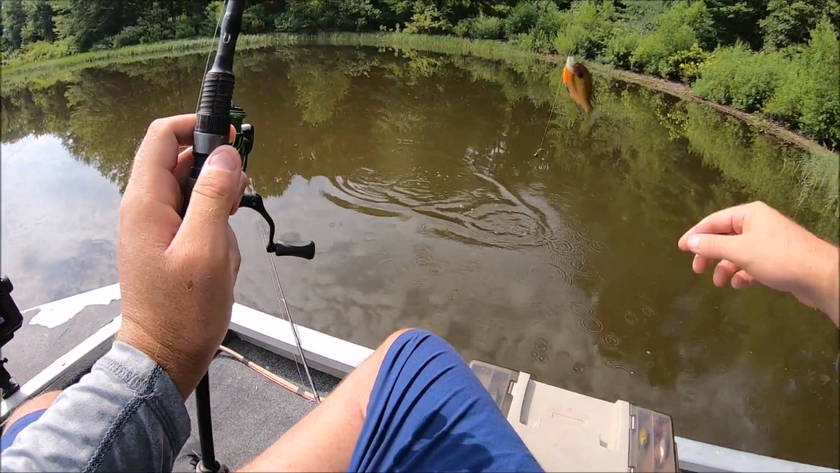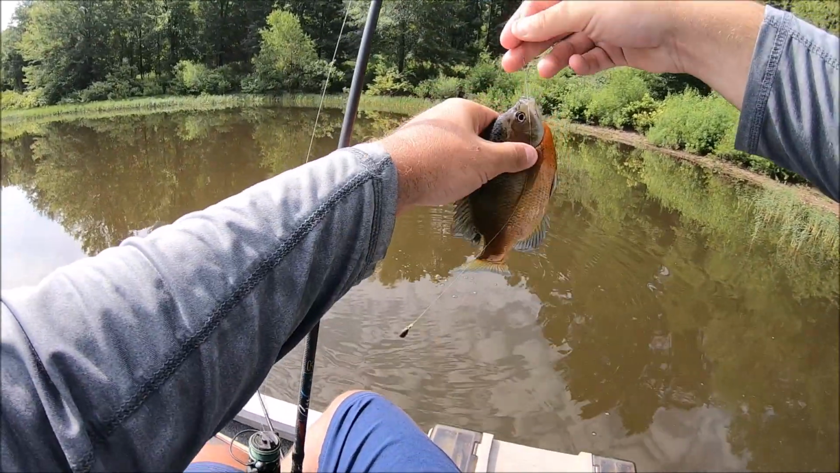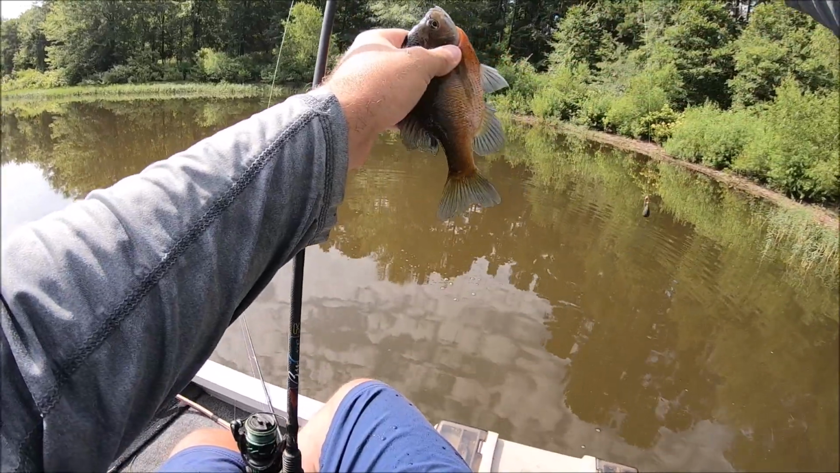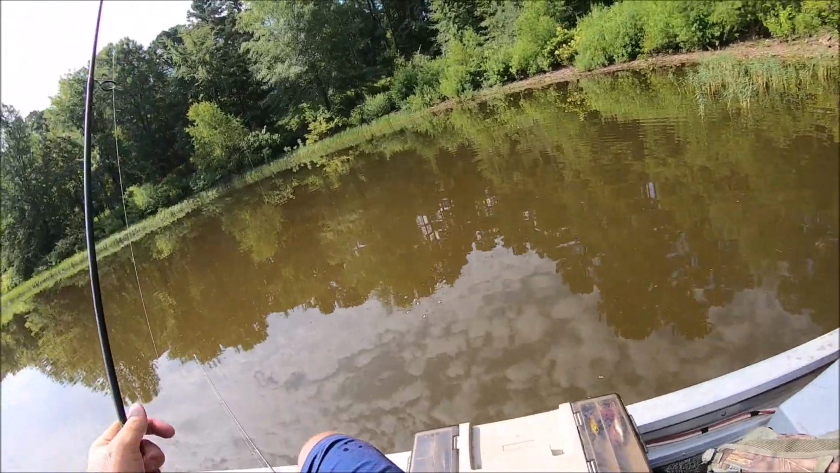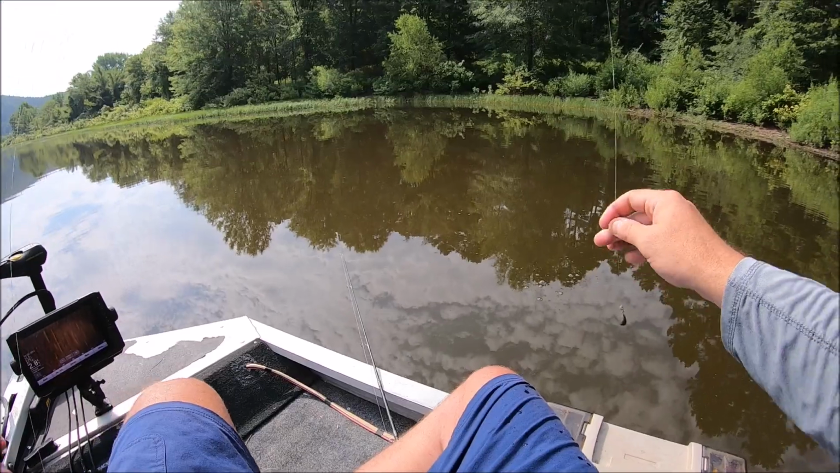I feel like you probably got my cricket. I used mono for a long time. I was afraid on this braid that, you know, they'd be able to see it. But I switched and I've had no problem. And this is 10-pound braid.